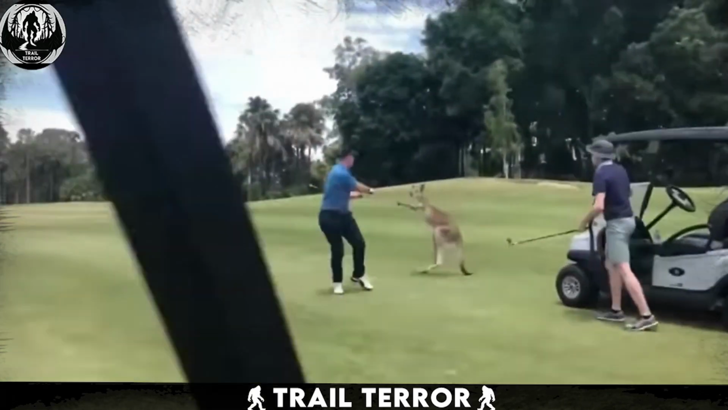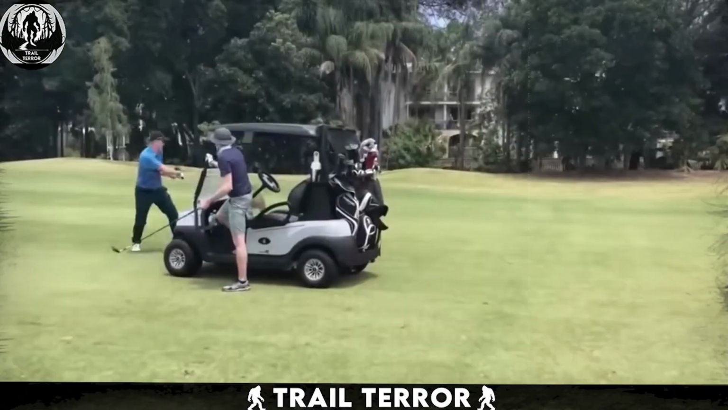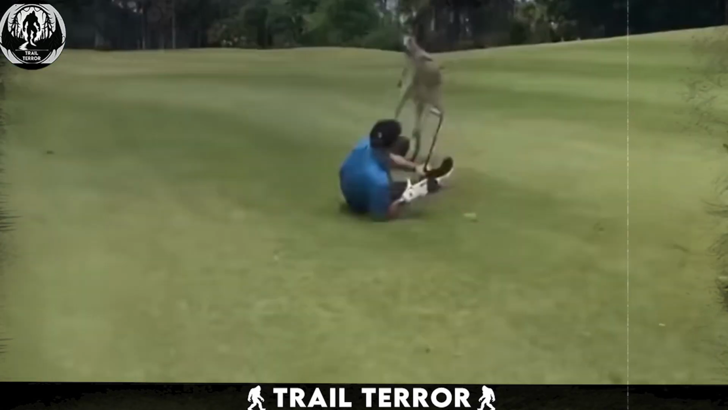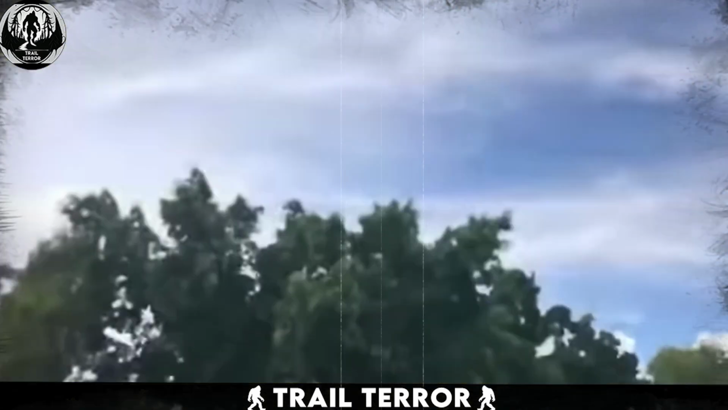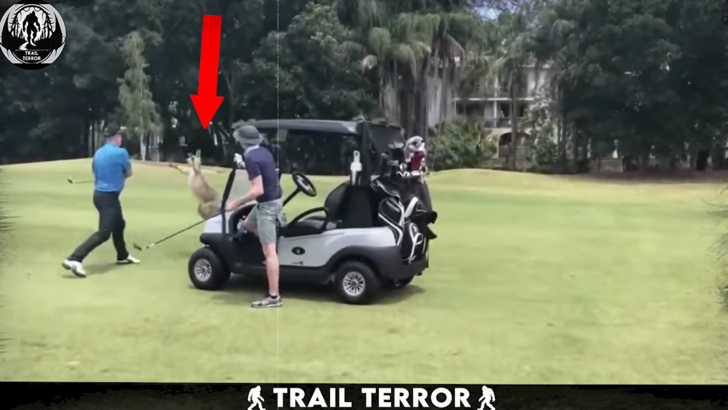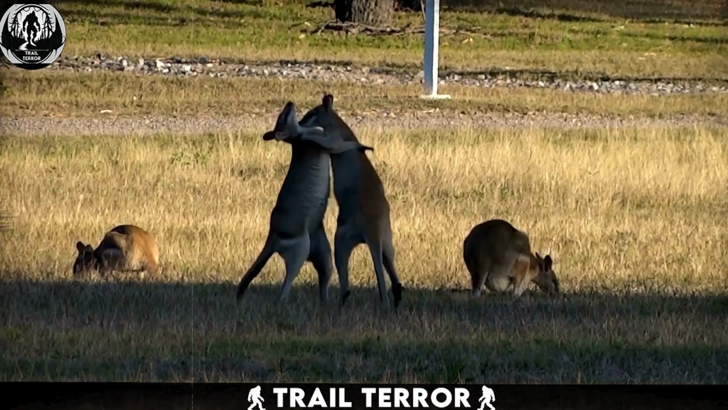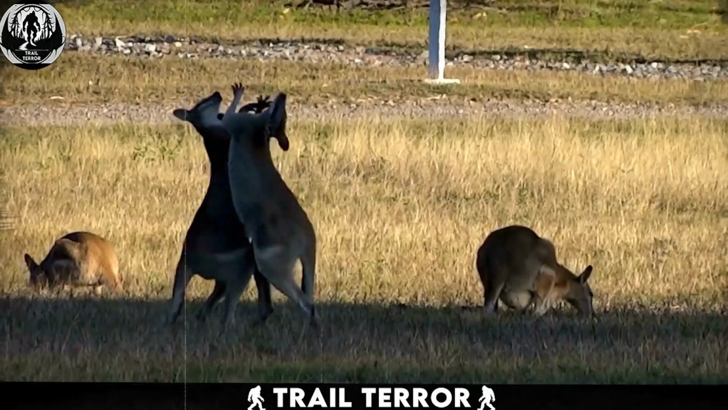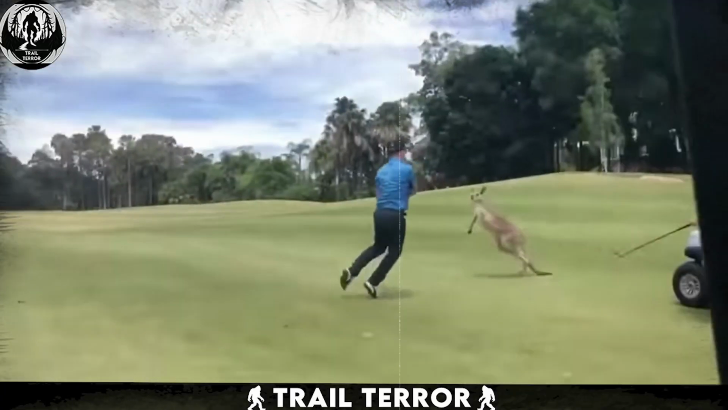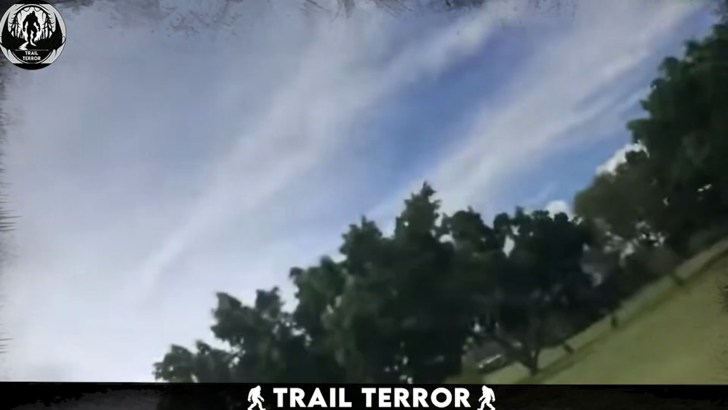In this surprising video, a casual golfing scene takes an unexpected turn. Filmed from the perspective of an onlooker, 2 men are seen stepping out of a golf cart, unaware of what's about to unfold. Suddenly, a kangaroo appears out of nowhere, adding a wild twist to their day. The kangaroo, known for its strength and sometimes unpredictable behavior, targets one of the men. In a swift and surprising move, it attacks, knocking the man to the ground.